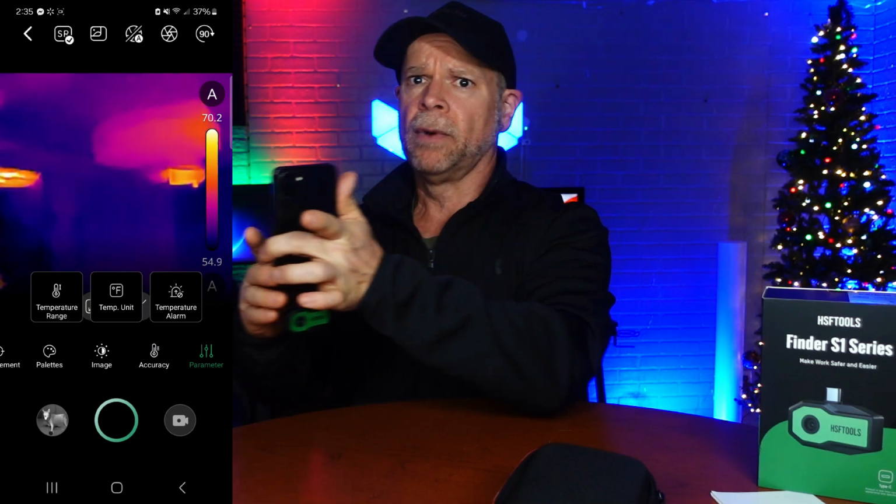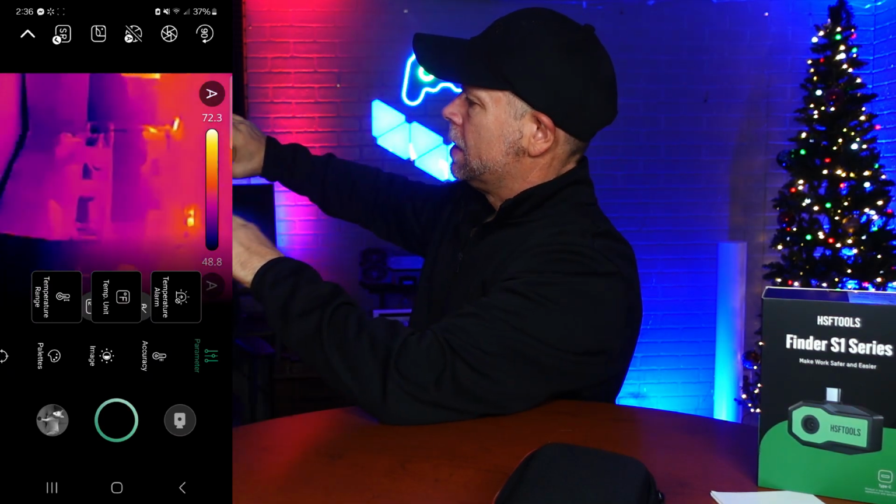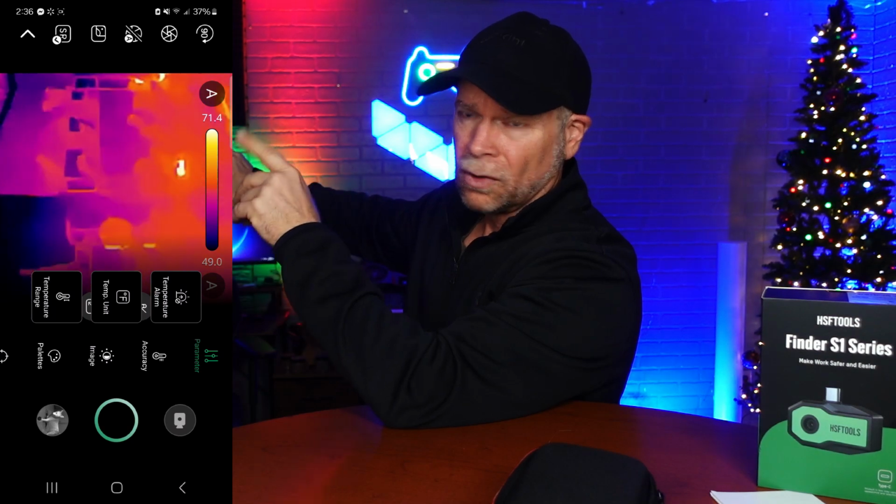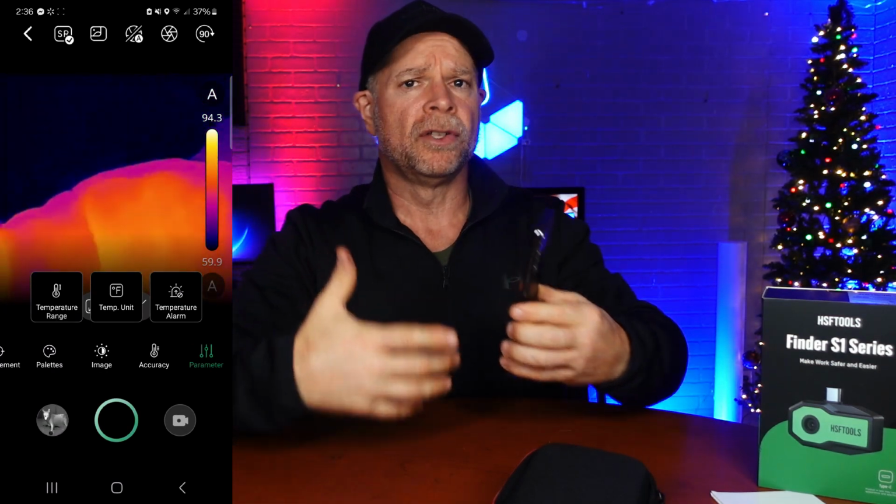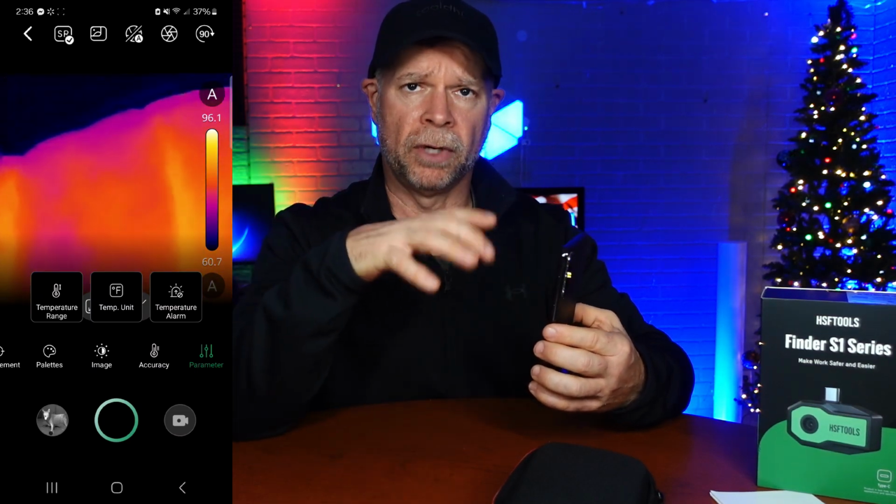Now, one thing about this camera is that it does not give you a good image quality if you go horizontal. So I'm just still going to have a vertical picture. All of my settings here are off to the right now. And so what we're going to do is we're going to go upstairs. The rest of this video is going to be in the vertical format because I want to walk around the house. I want to show you some hot spots.